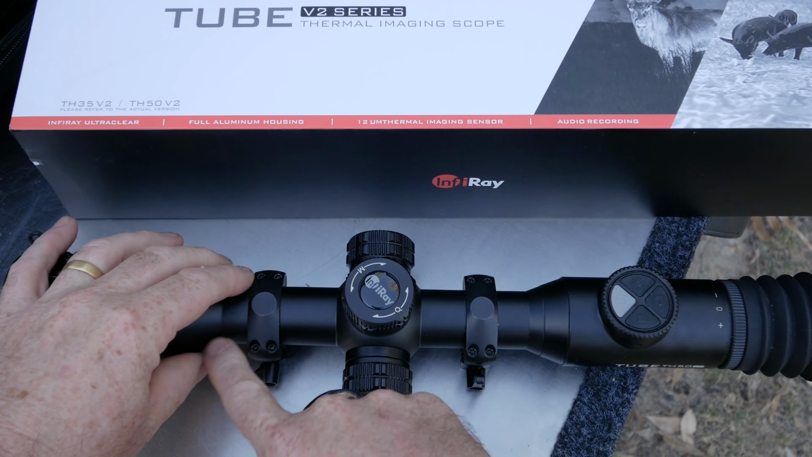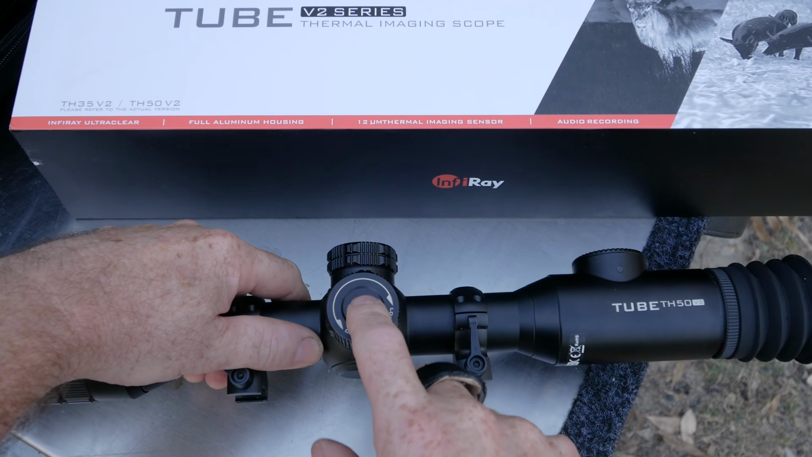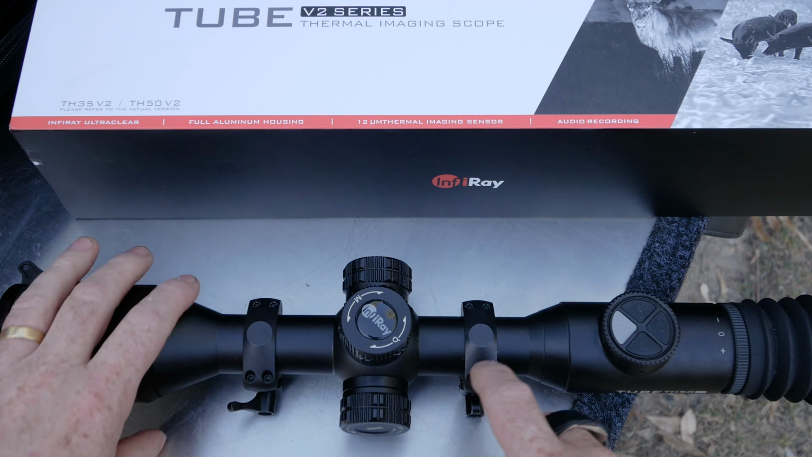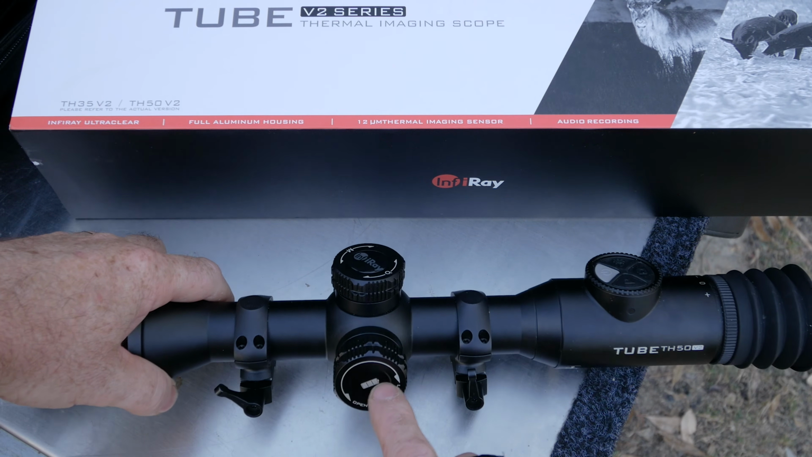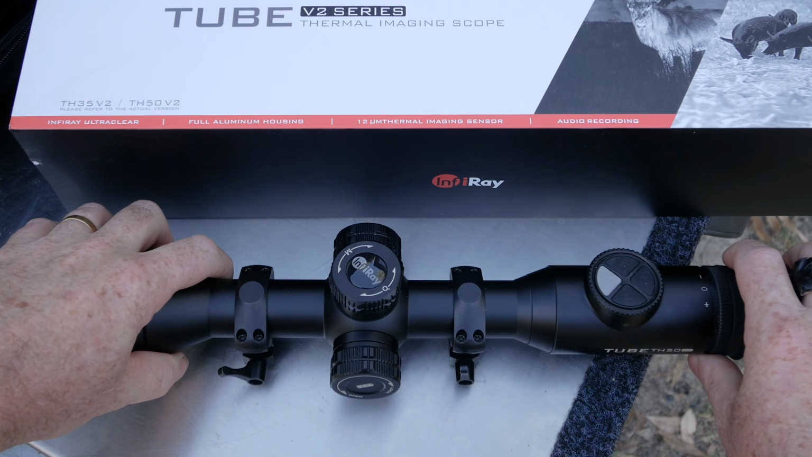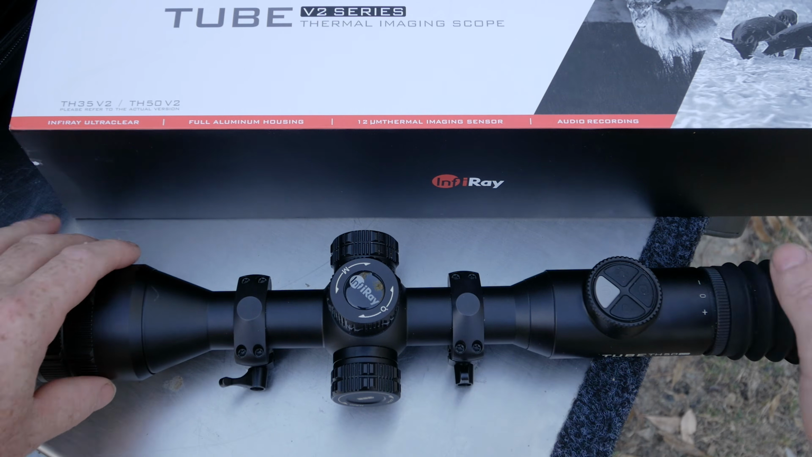As you come back to your main tube, you've got a battery cap here. Inside there is an 18500, so you can switch that out. You can hot swap it actually, because it's got two 18650s built into it that are internal, and this one you can just switch out. They give me about 2.5 hours if I'm using it lots. If it's spending a lot of time in sleep mode, where I just hit the power button short and quickly, it goes into sleep mode, and the battery gives me quite a long time.